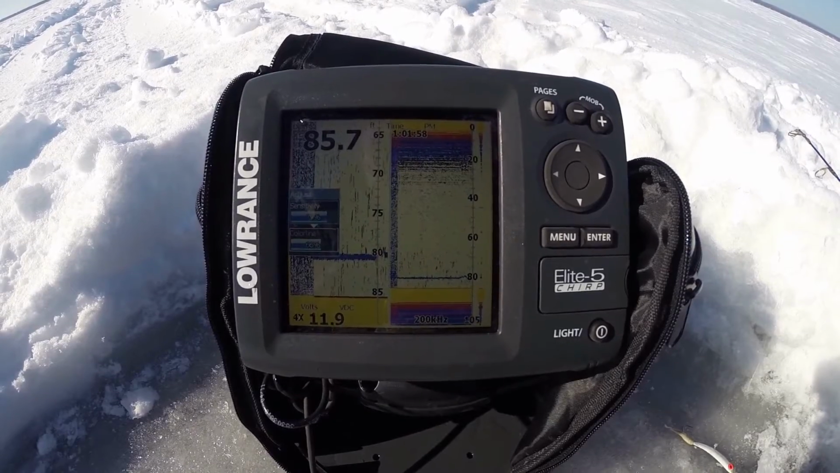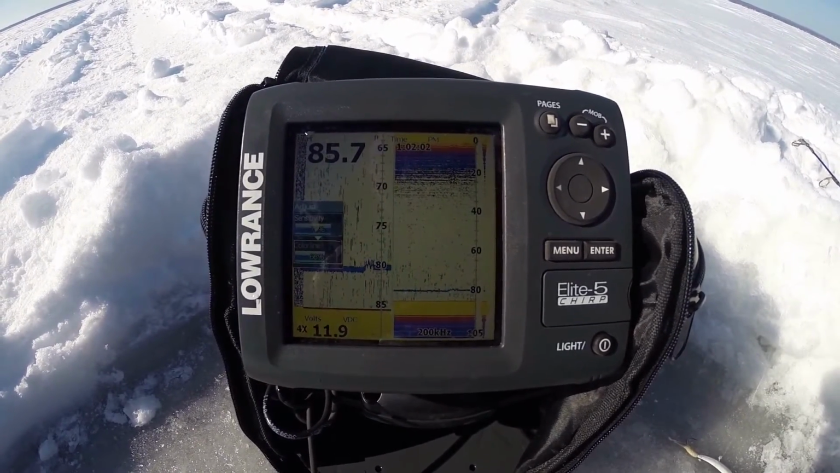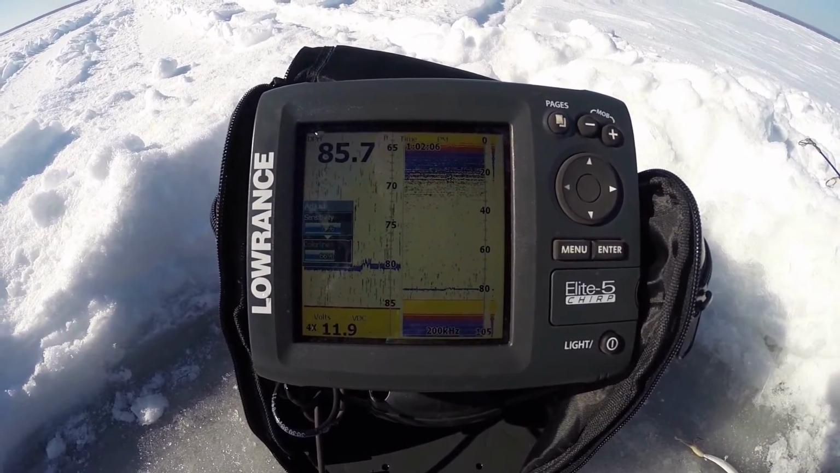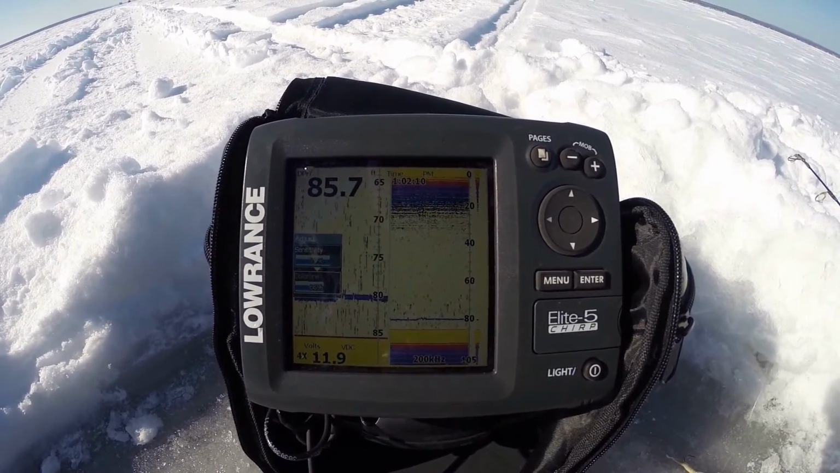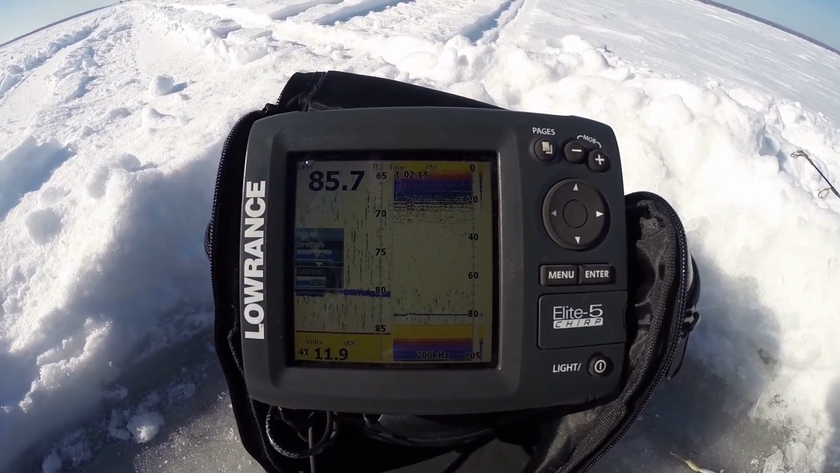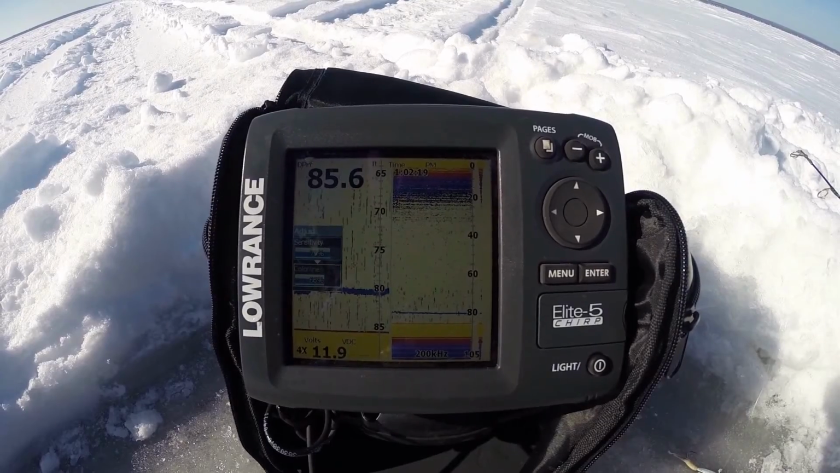So I definitely wouldn't trade this chirp for really anything else that I've used. There are a few flaws with it that could be addressed with software changes, so hopefully Lowrance does do something along those lines. But the performance of it in shallow water and the options you have with high chirp and the standard 200 kilohertz, I definitely still think it's one of the nicest units out there right now.